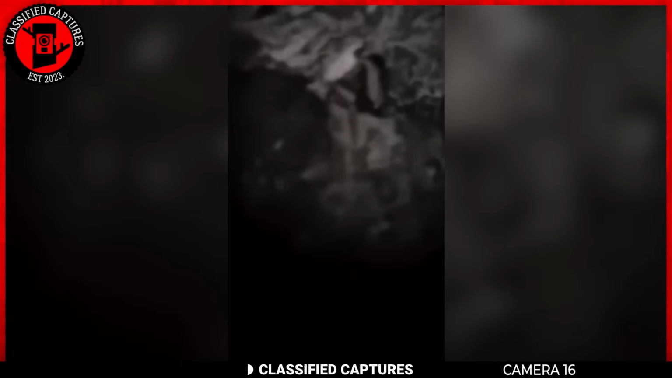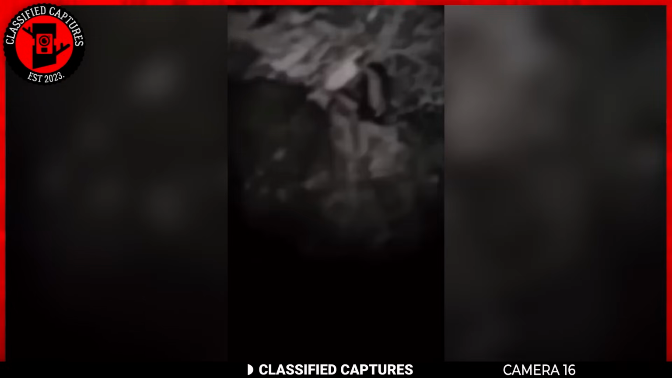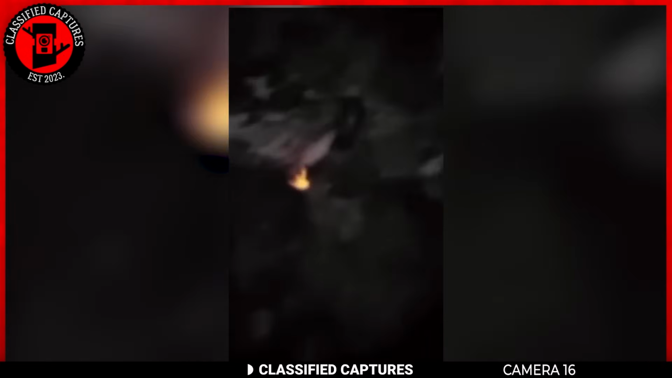This eerie creature was chilling on a tree branch, looking all ghostly and pale, with its long, dark hair making the whole scene even more unsettling. And then, if that wasn't freaky enough, the creature extended its hand, and out of the blue, fire appeared. Yeah, you can guess what happened next. The person behind the camera decided it was time to beat a hasty retreat out of those woods. I don't blame him. That's some seriously hair-raising stuff right there.